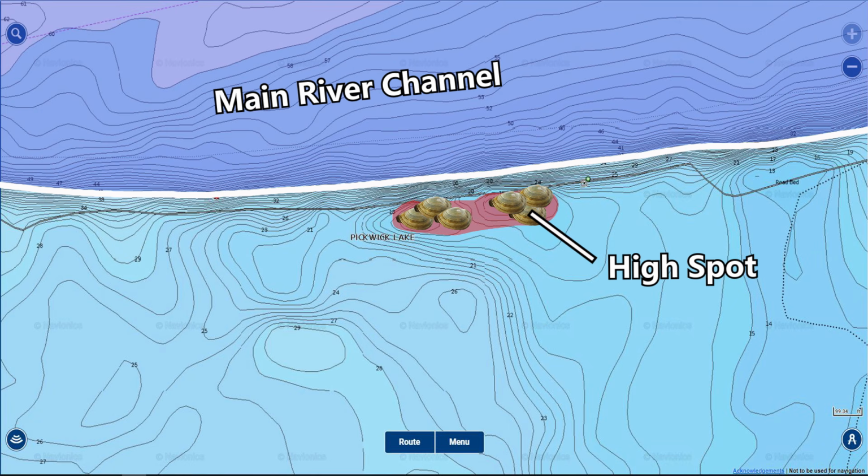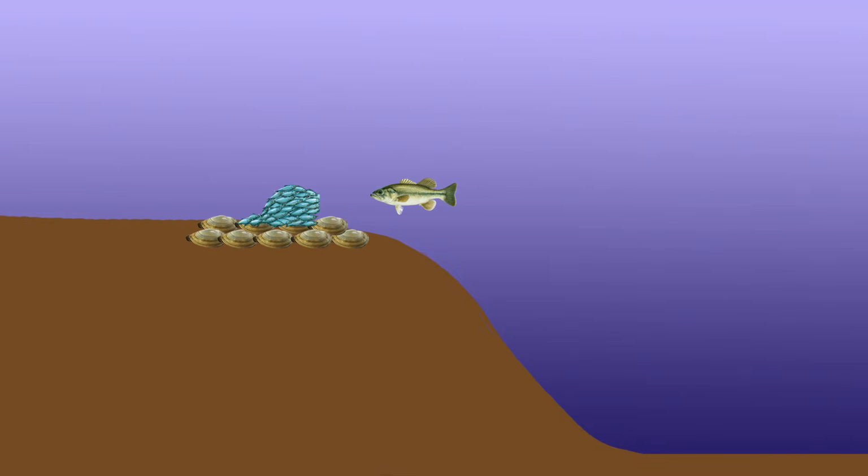And the reason those shell beds were there was because the current was washing over this high spot, and those shells kind of got caught up on that little bit higher ground off the bottom. And bass love to feed close to these shell beds because it gives a little bit harder bottom for them to ambush shad against. They actually push those shad up against those shells, and it makes it easier to feed on the shad than it does on a muddy, silty bottom, because they can sometimes lose those shad in the silt. And so whenever you're fishing offshore, look for hard bottom like shells or rocks, and you're going to find more bass.